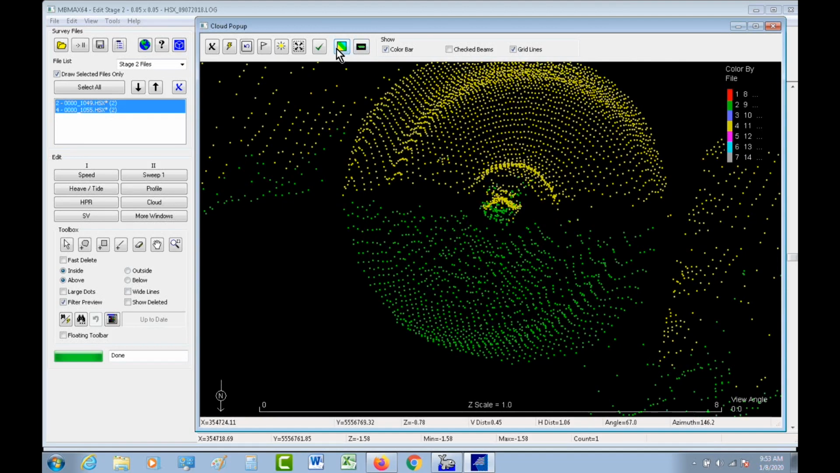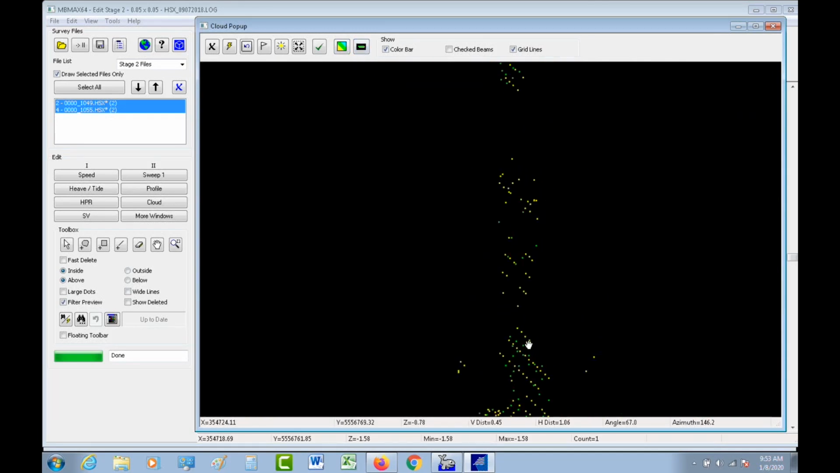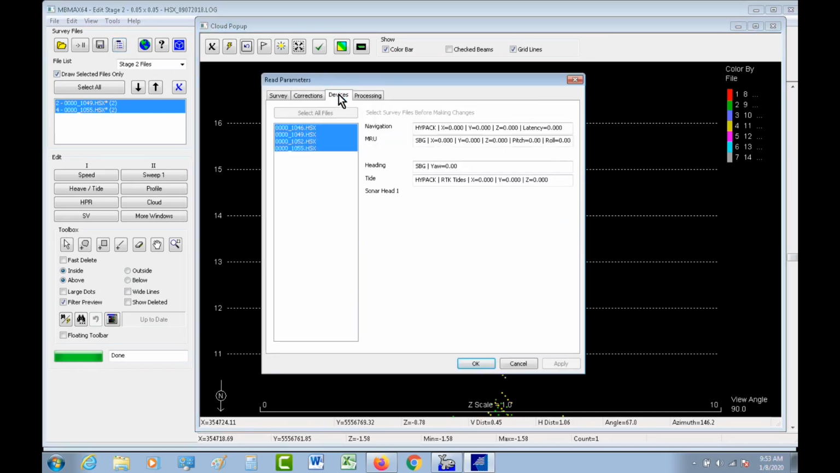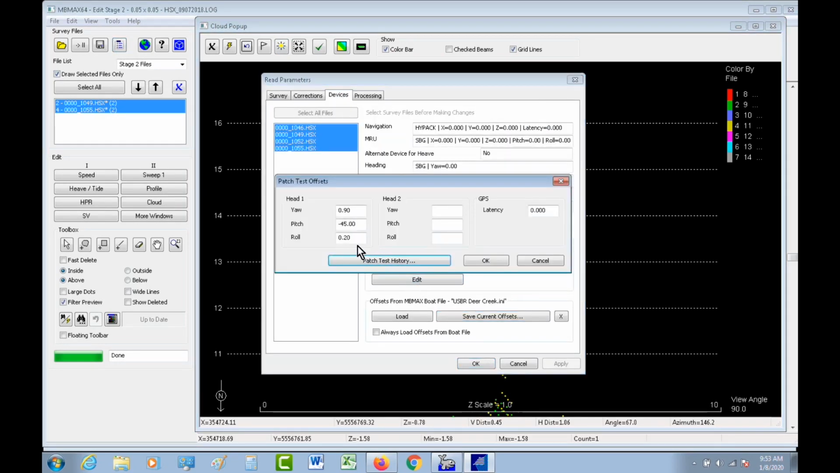And now if I turn it sideways, I can see that there's a slight misalignment between the balls up here. And again, it's probably going to be a very small amount. And I'm going to go back into the devices, edit. I'm going to adjust the pitch. So it's at minus 45. I'm going to say minus 44.8. I'm just going to try 0.2 on it.